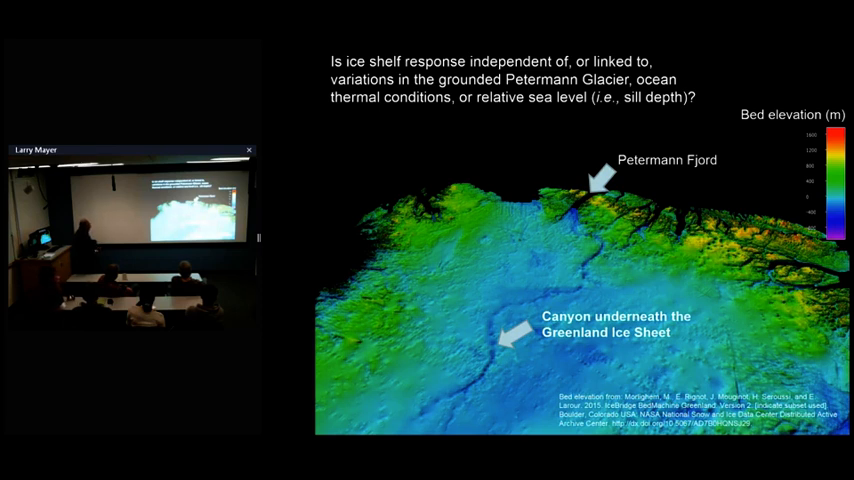This is done through gravity imagery, gravity modeling of the bedrock, and most intriguingly, there seems to be a very, very deep canyon that runs through a large part of the mainland of Greenland, leading right into Petermann Fjord. So clearly, for a long time, there's been a passage of both ice and perhaps meltwater in that direction.